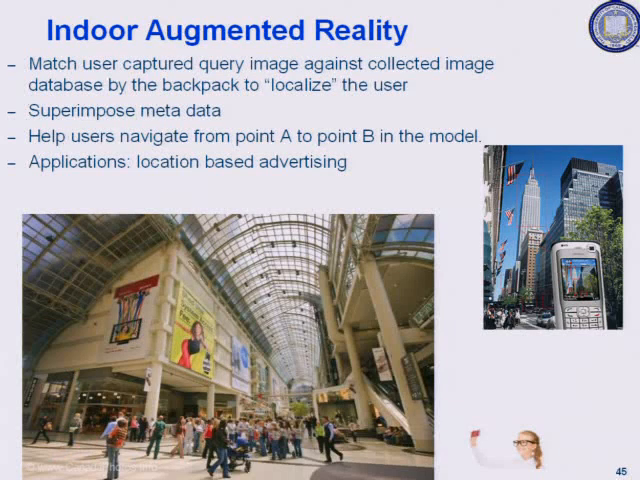So you all know what augmented reality is. You point your cell phone in the street to some building, and all this metadata, information about that building, shows up on your viewfinder, right? Indoors, you don't have GPS, so it's not very easy to do indoor augmented reality. However, we're in the process of generating the indoor model.